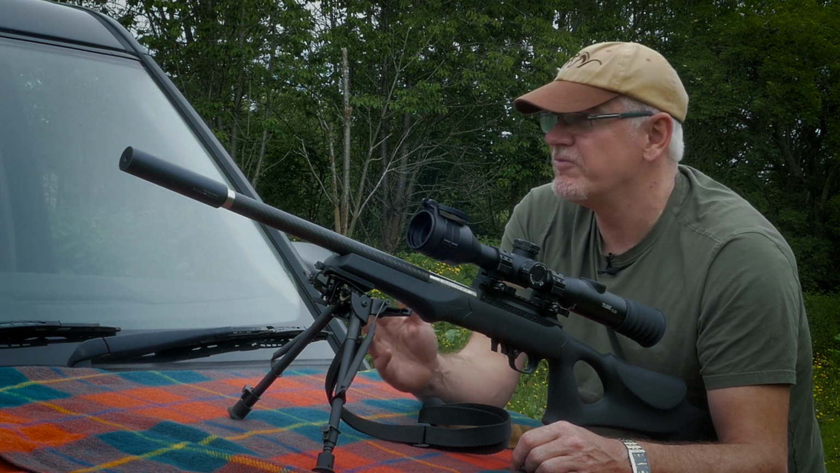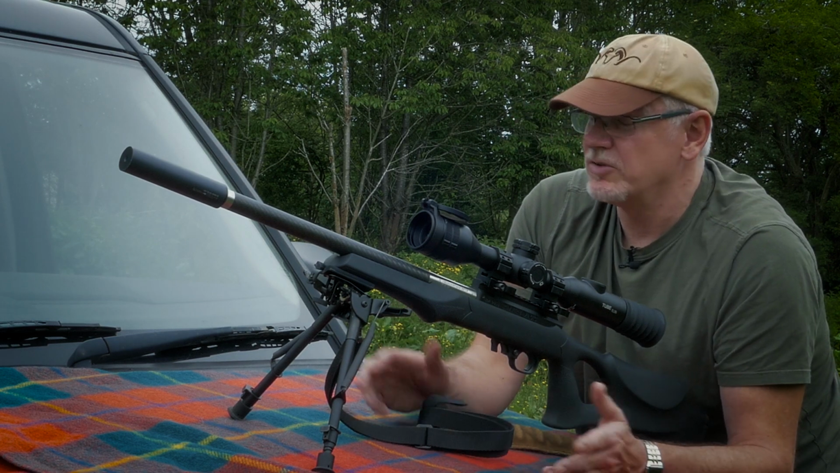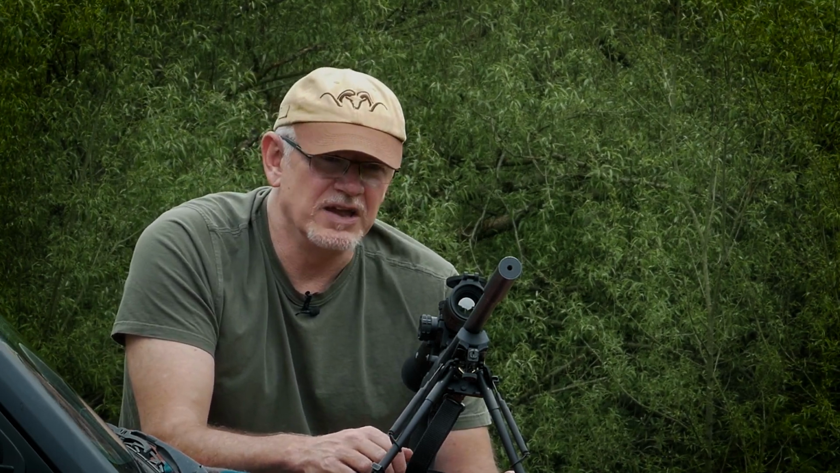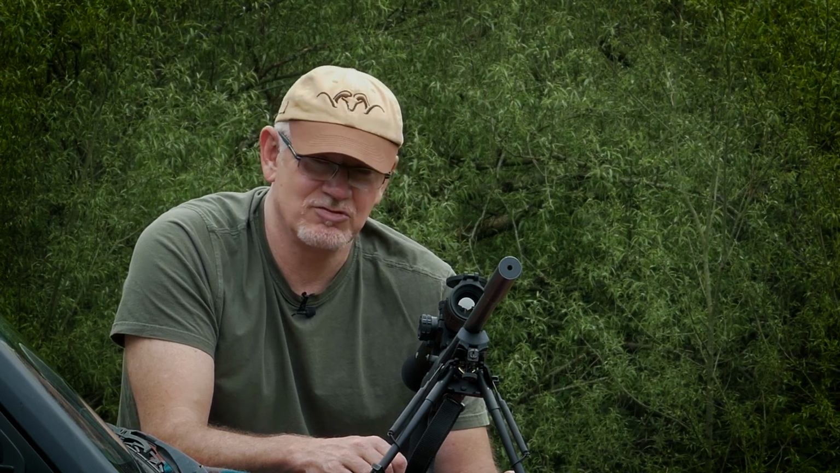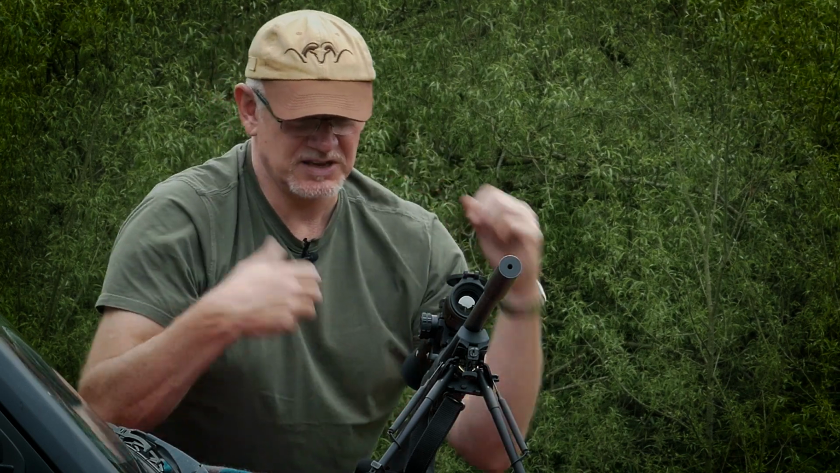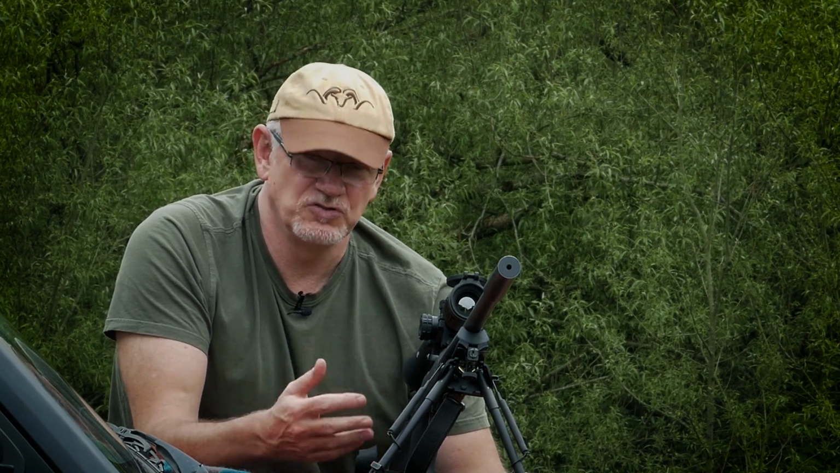For a rimfire, FAC air rifle, anything that you'd shoot in the 25 to 125 meter range, it's really good, to be honest with you. I was genuinely impressed. It's got a similar style to the rest of the IRay sensor range. It's bright, it's contrasty.